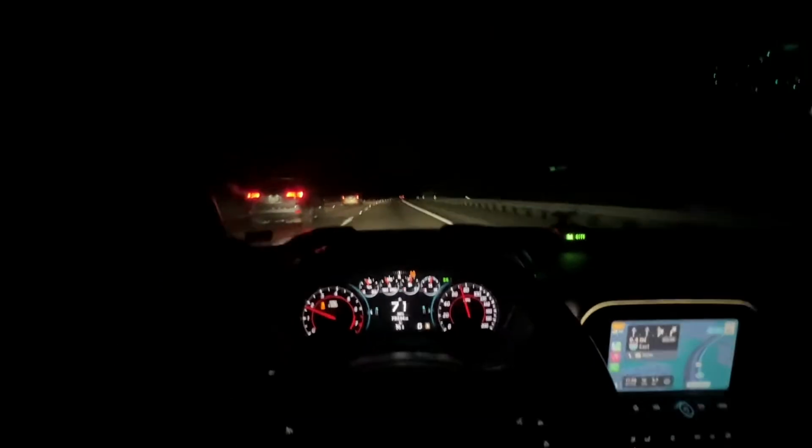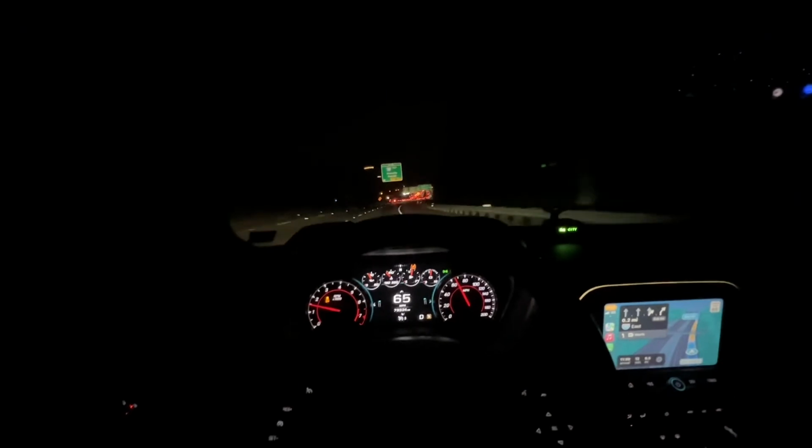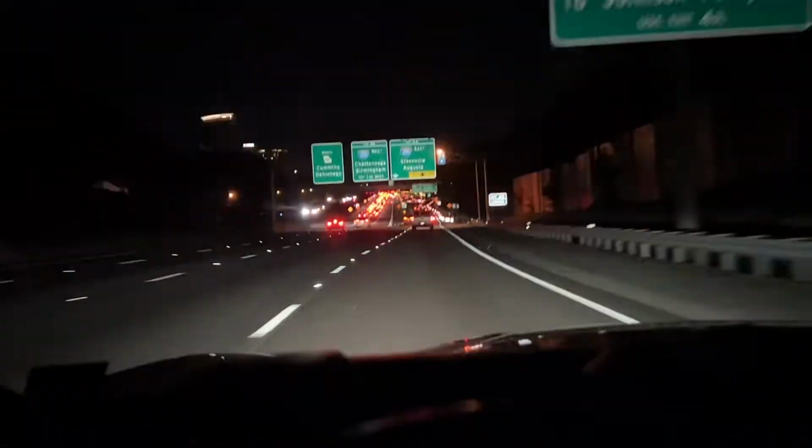Y'all don't understand how bad I want a ZL1, bro. Like, that's something I want so bad. Like, whoa, glad I'm not going that way. Y'all see that? That's crazy. But, oh, suck it.